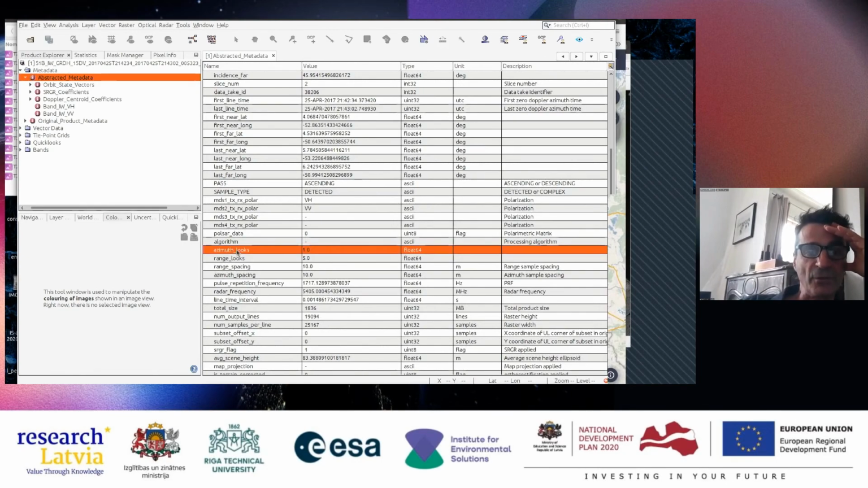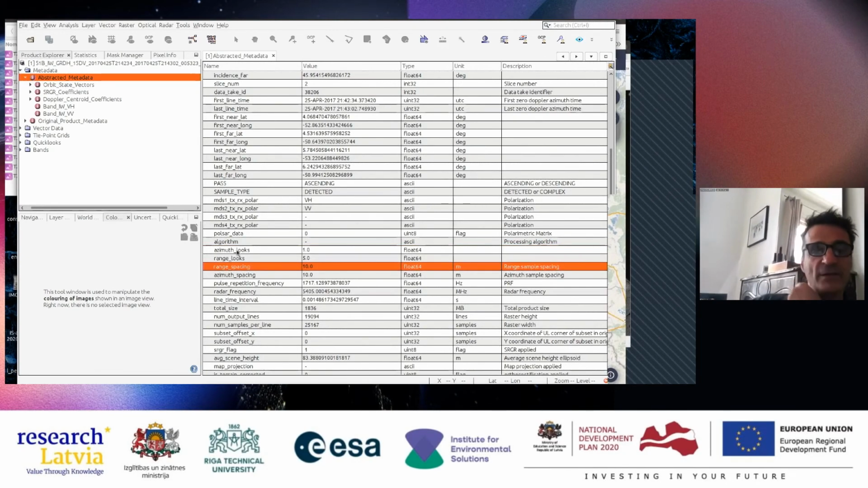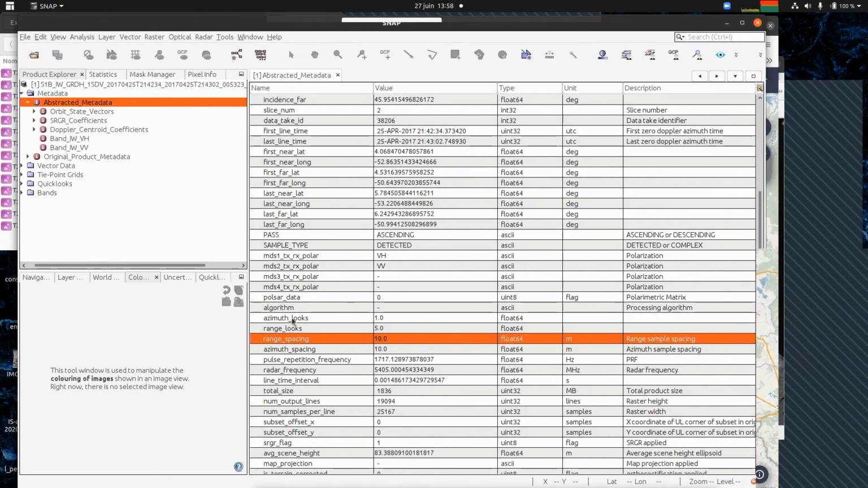All right, the number of looks, we will speak about this. The range spacing, it is the pixel size in the range direction. Azimuth spacing in the azimuth, line size.